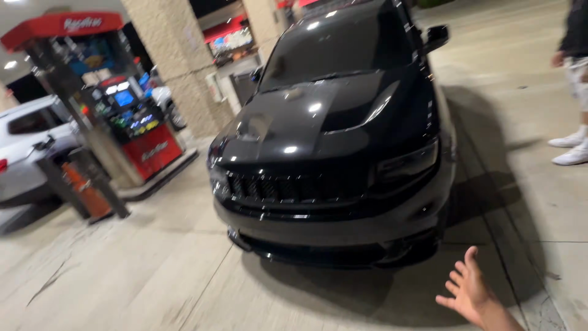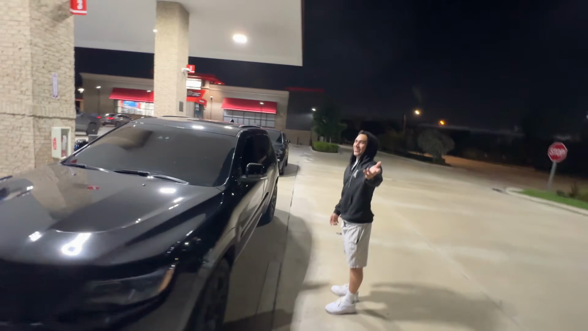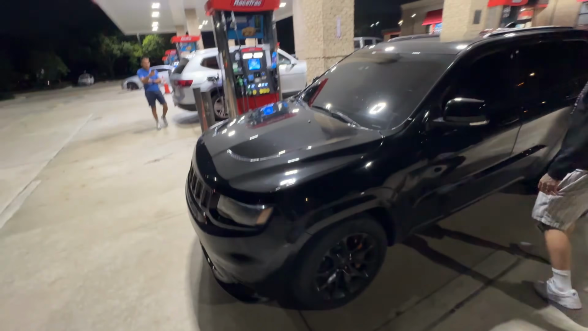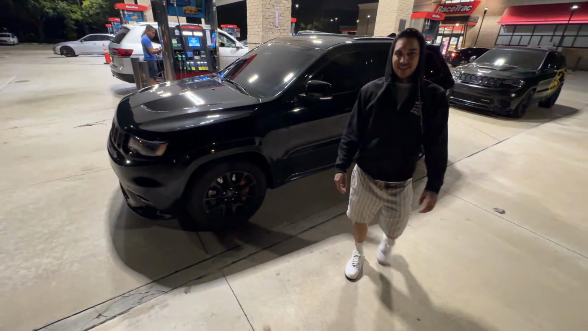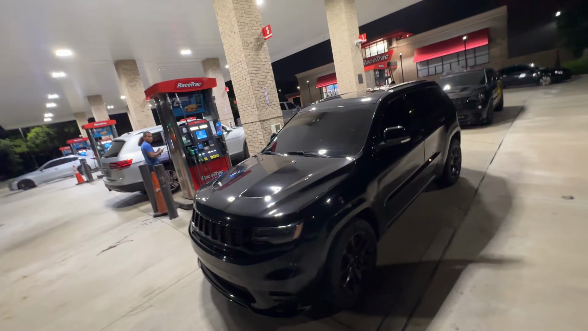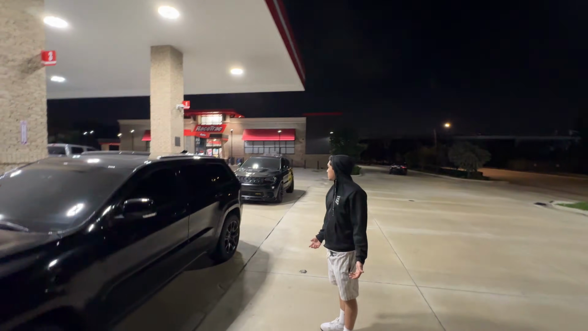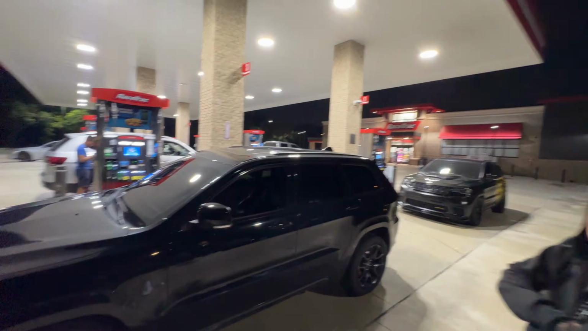The Hellcat doesn't have the fog lights. You don't know what's going on with this thing. I don't really know, bro. We gotta show YouTube what's going on. But bro got orange calipers. I see the Trackhawk got orange calipers. He got the fog lights. I know the Trackhawk ain't got no fog lights, so it's an SRT Jeep. I know it's an SRT Jeep, but it moves. It's fast, I ain't gonna lie, y'all.